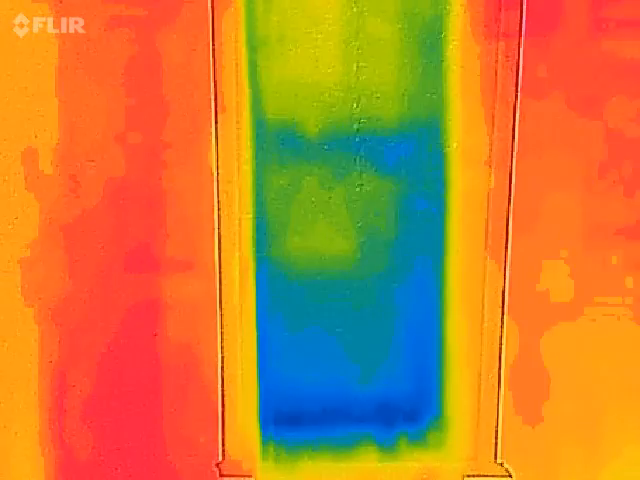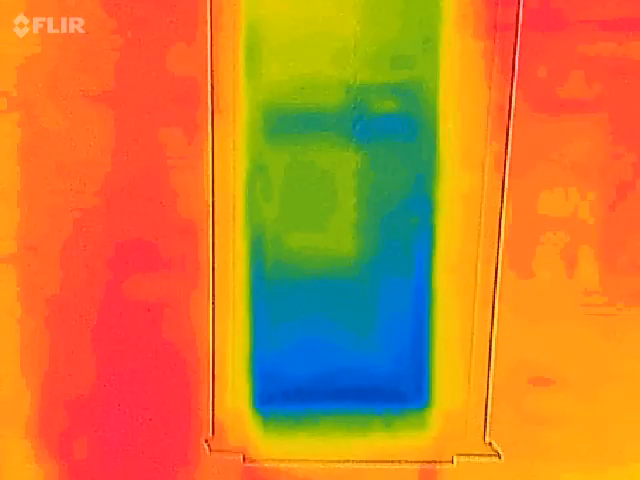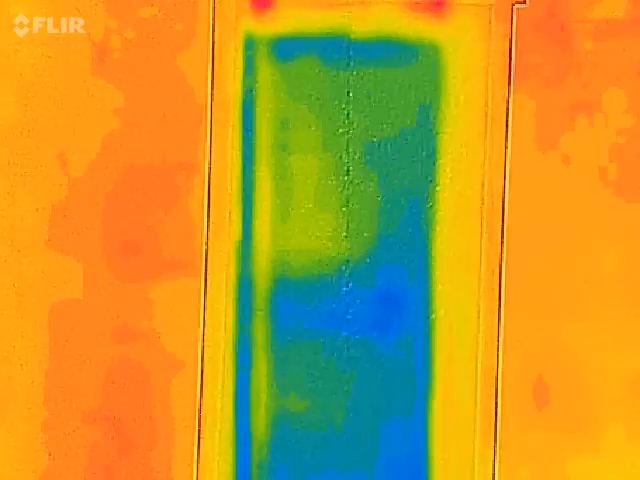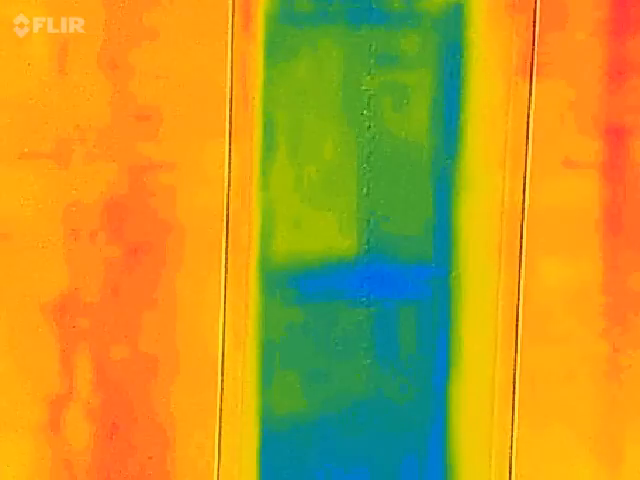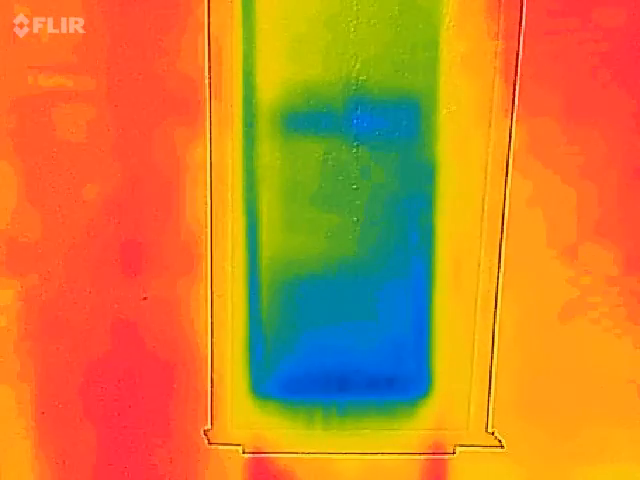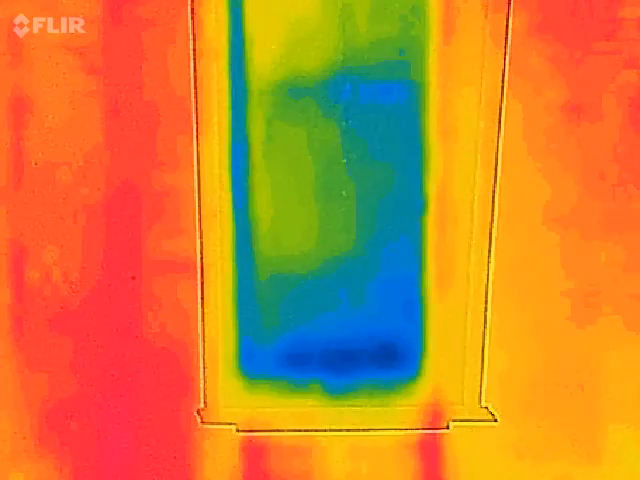So that window leaks like a sieve. But you can see where the edges of the tape are around the outside, that's kind of the same temperature as the walls and stuff. Like I said, it's 62 degrees in the house and something like 48, 45 outside.